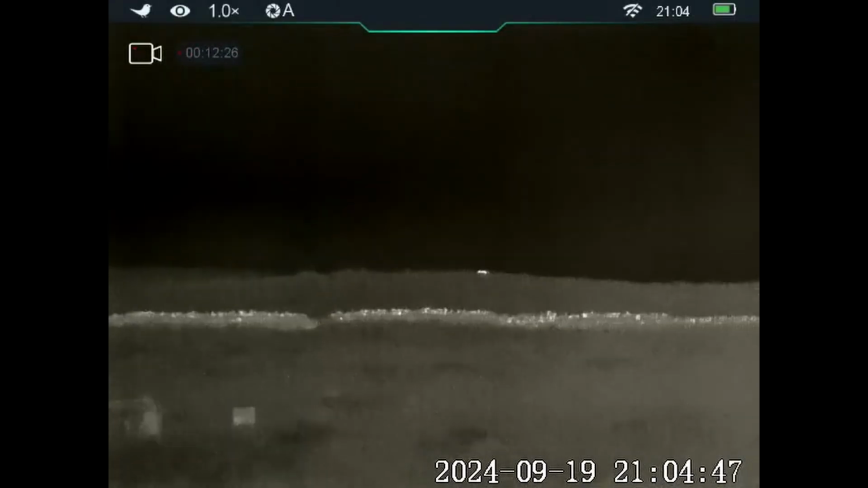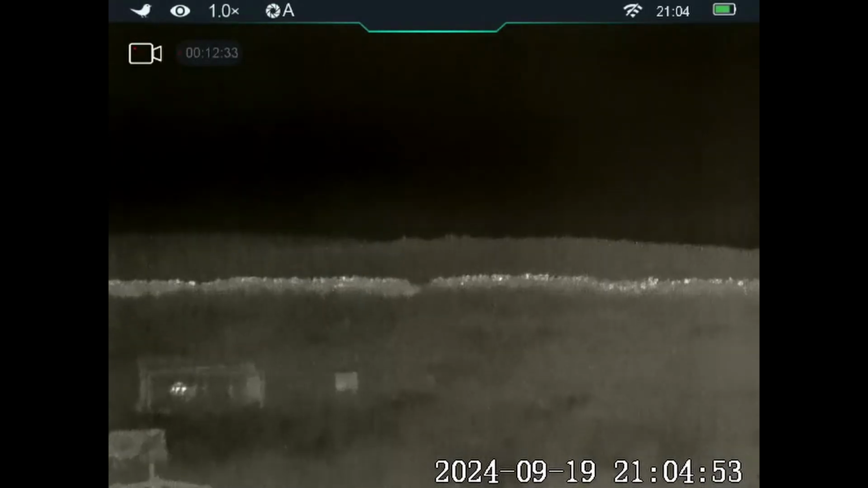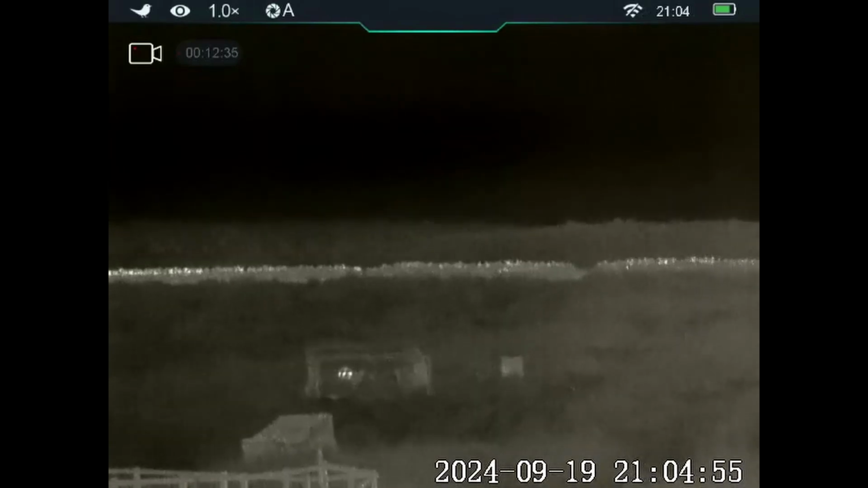It's just gone 9 o'clock and that fox has turned up. I'm sure it's got a watch. It always appears just after 9 o'clock. But unfortunately it's on completely the wrong side of the fell. That is some distance away. This thermal does really good in picking it up.